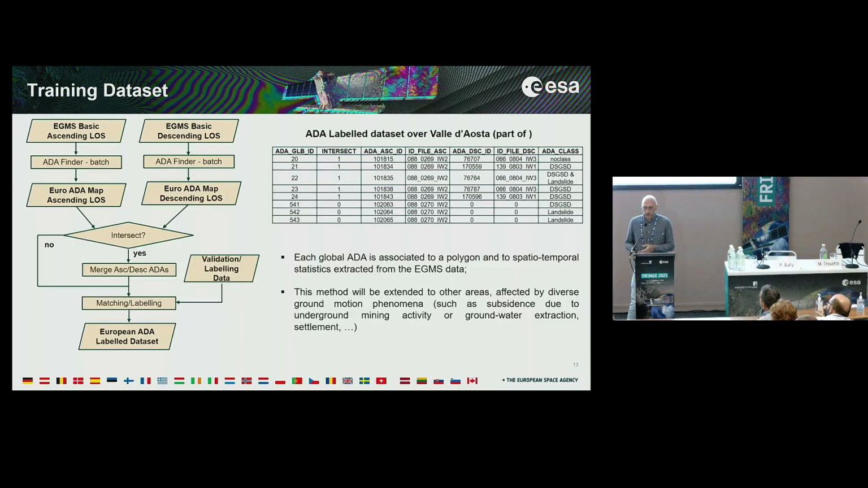This has been done only for Valle d'Aosta at the moment, but will be extended to other areas with different ground motion phenomena, for example, subsidence due to underground mining activities or groundwater extraction, settlement, or also volcanic activity.